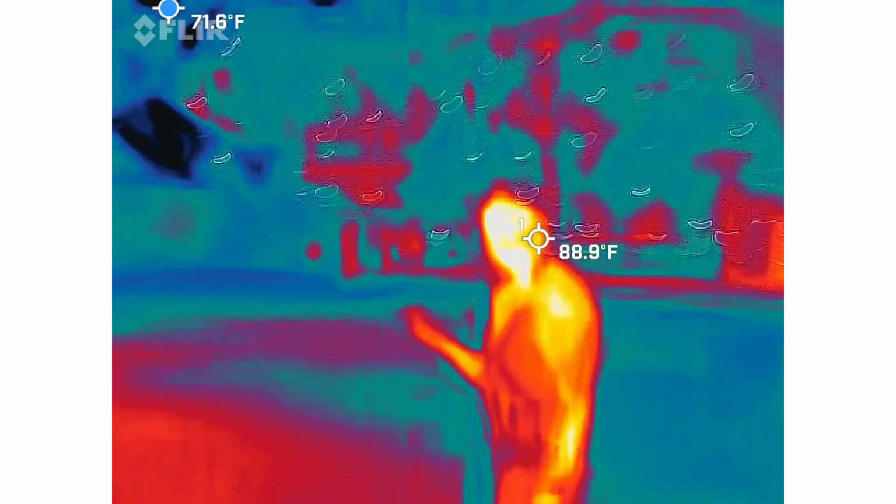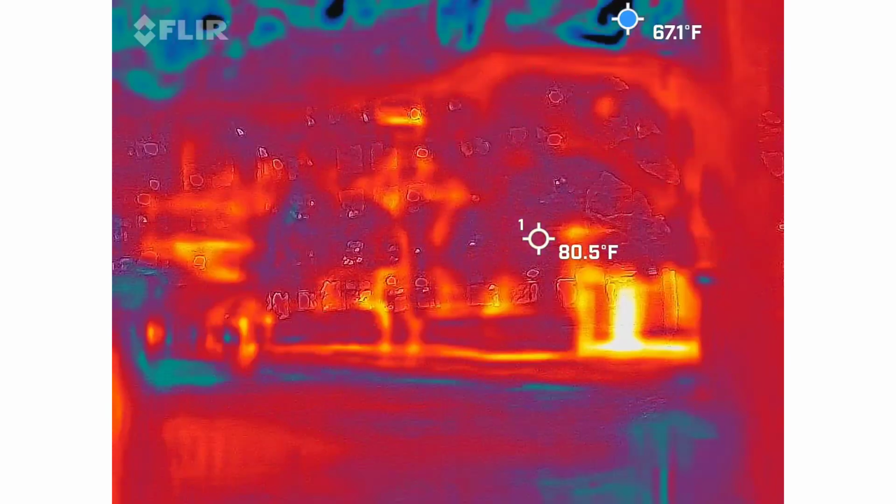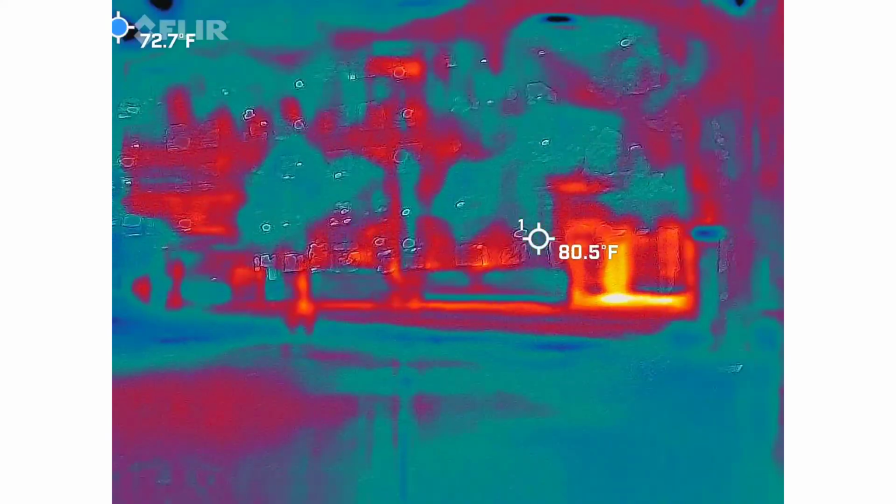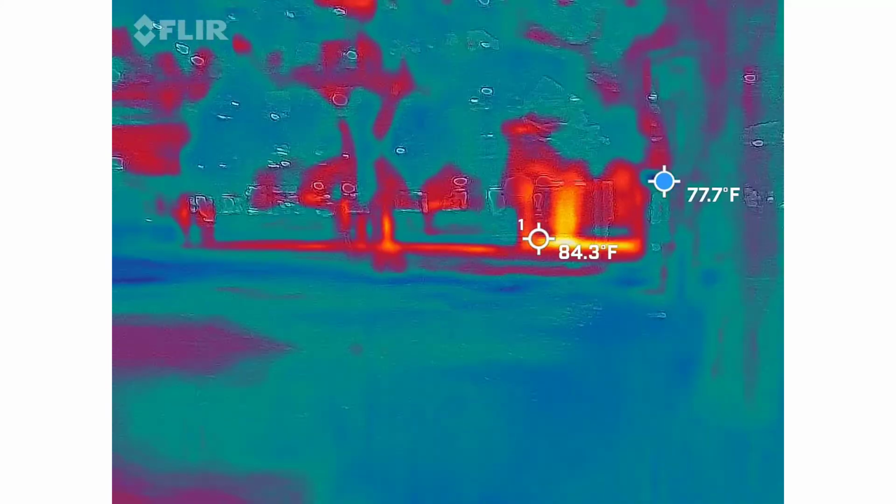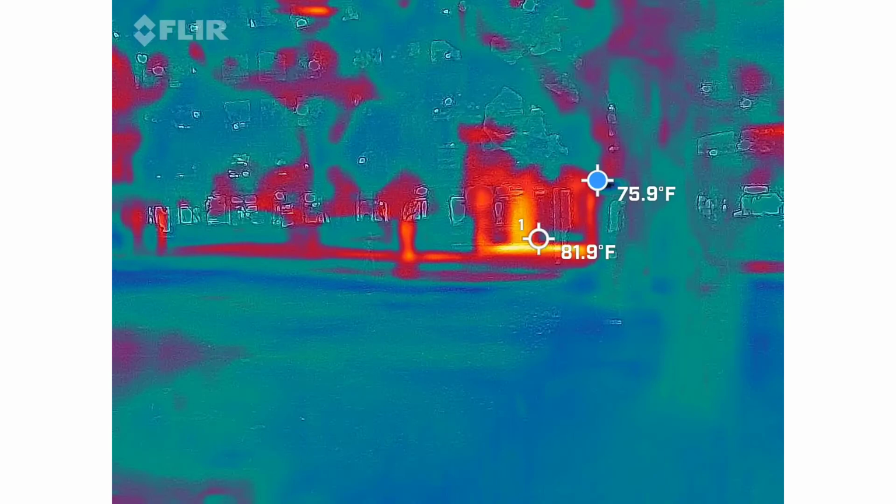Wonder if anybody's following any specific person. I mean, are you supposed to see like little blue jumpy and little black jumpy or?